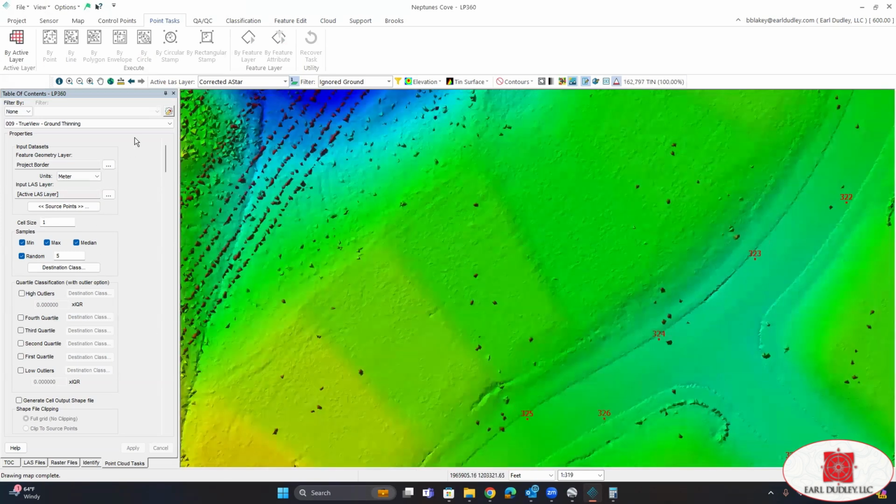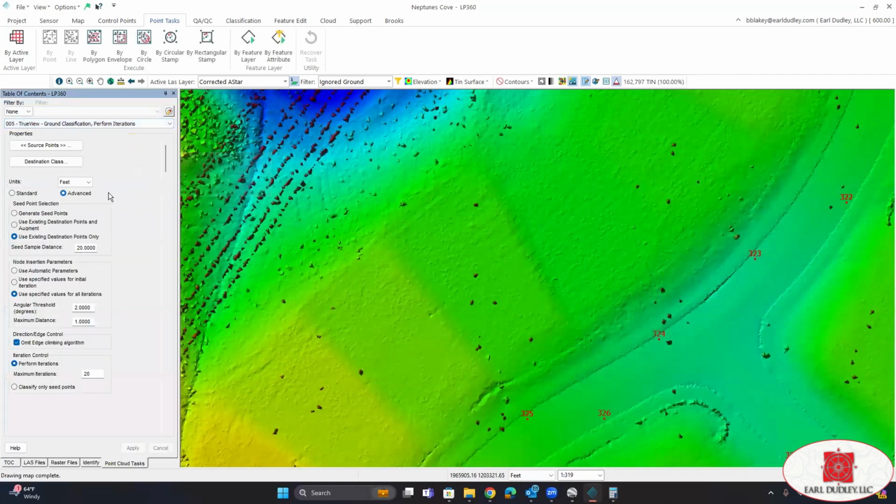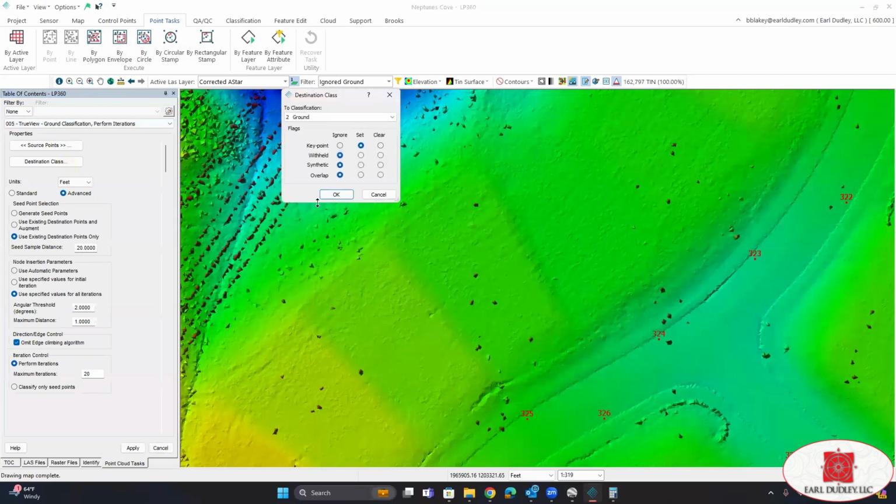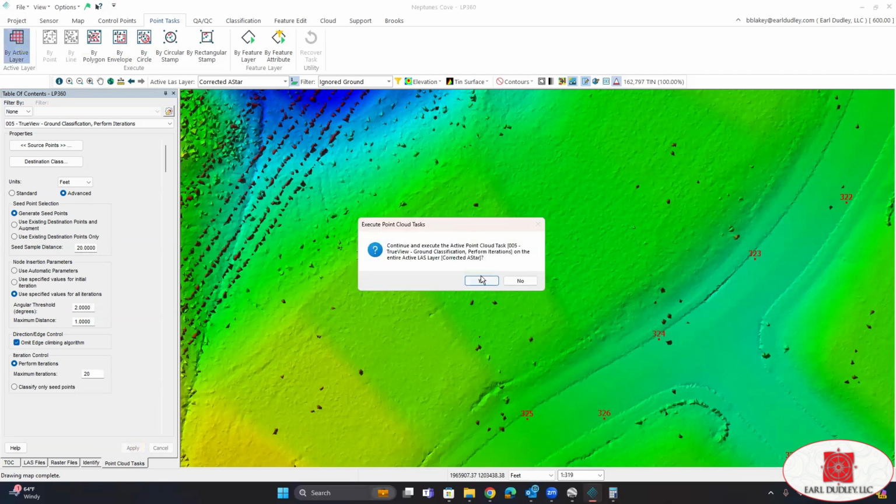So what we're going to do next is go to ground classification, perform iterations. Source points is going to be created, or I'm sorry, ignored ground. Destination class is going to be ground. We want to generate seed points with a sample distance of 20 feet. Angular threshold, 2 degrees, distance 1 foot, emit edge climbing algorithm, and we want to perform 20 iterations. Go ahead and click Apply and execute by active layer.